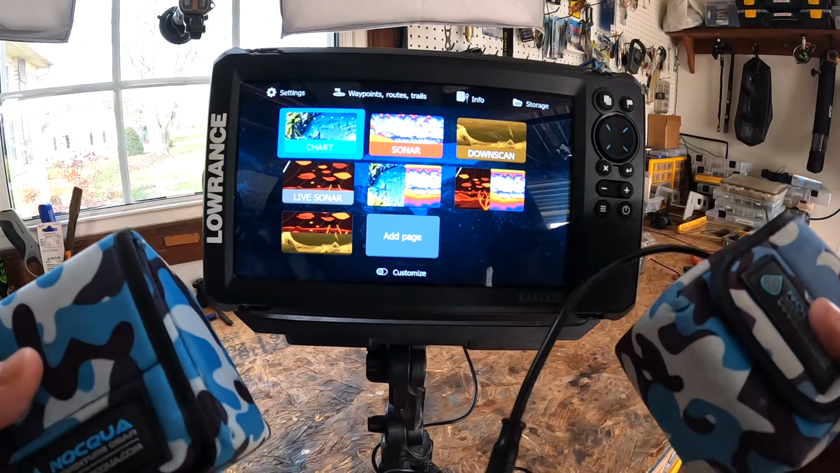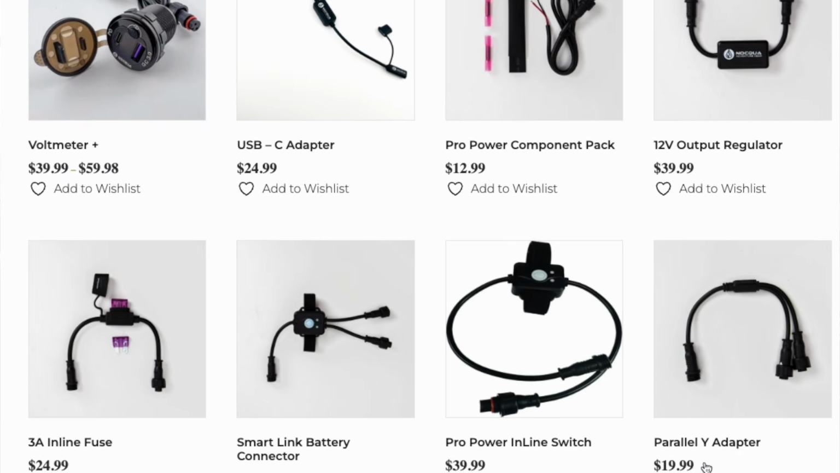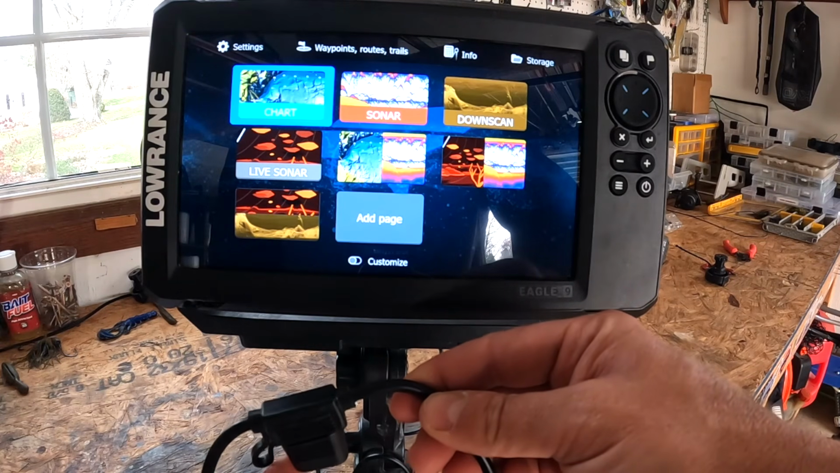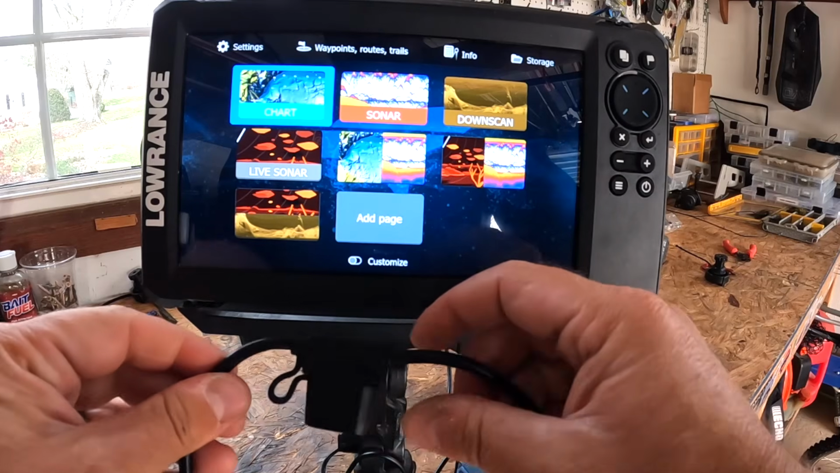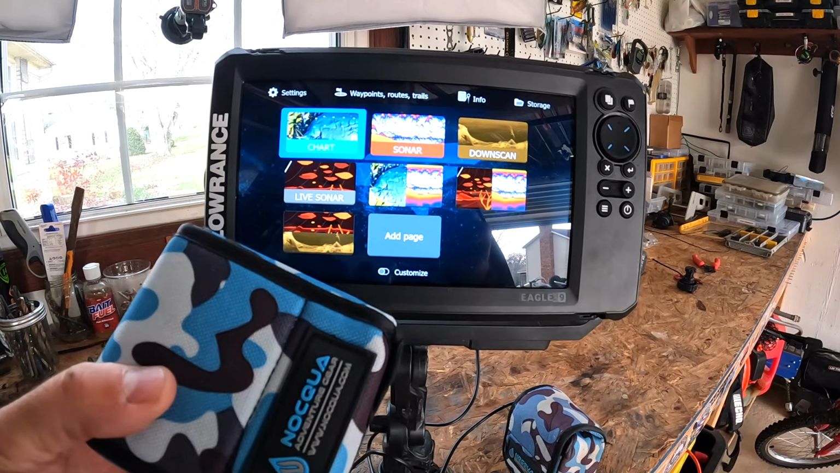Now, I use these batteries because they're like plug and play, right? The Aqua Pro battery kit, I'll throw the link in the description. But whatever you use, make sure you run a 3 amp inline fuse to protect your unit. And so this is what I have here. It's on there pretty good because it's waterproof. But if you want a plug and play system to get this thing powered so you can get out there on the water and using it, I'll throw those links below.